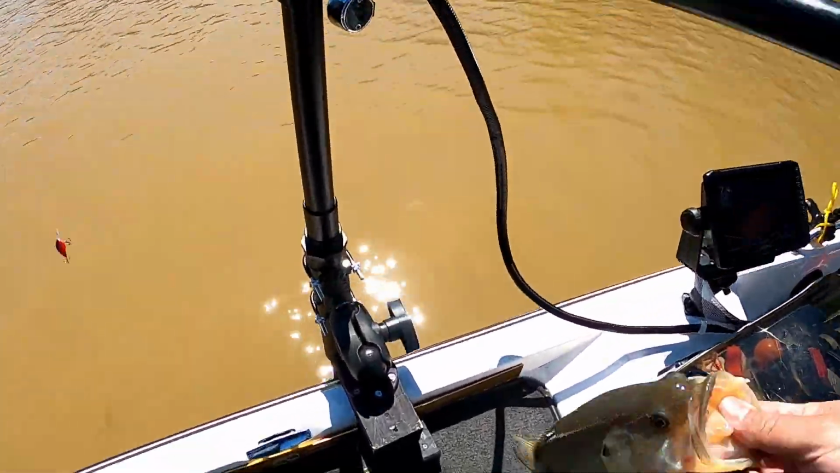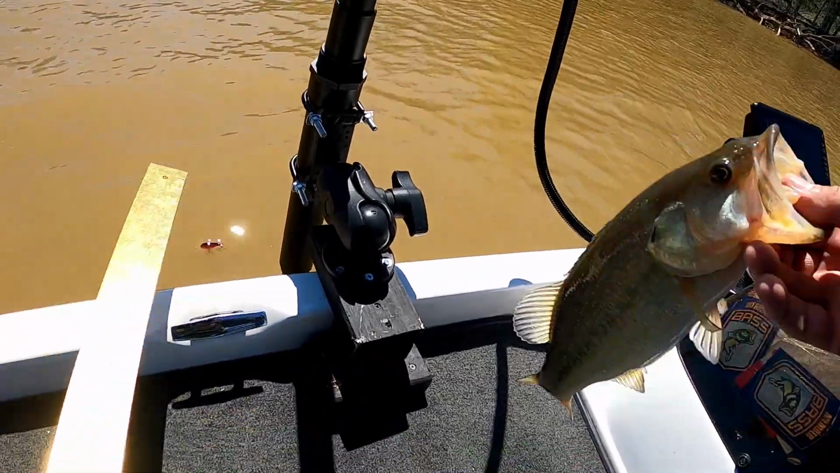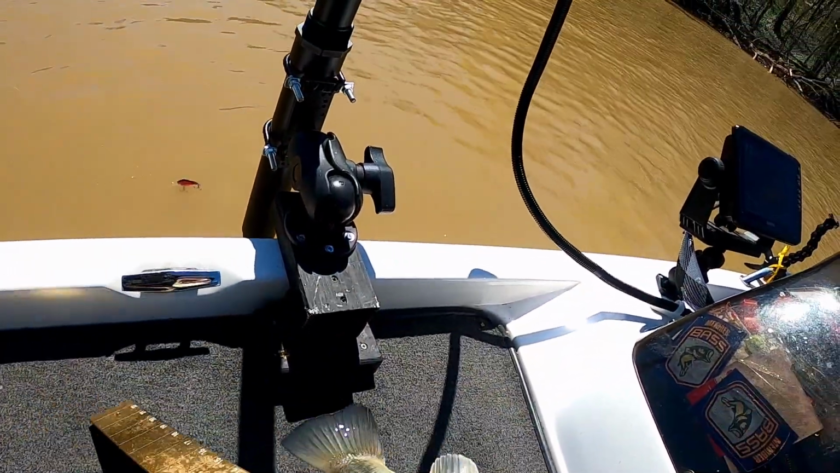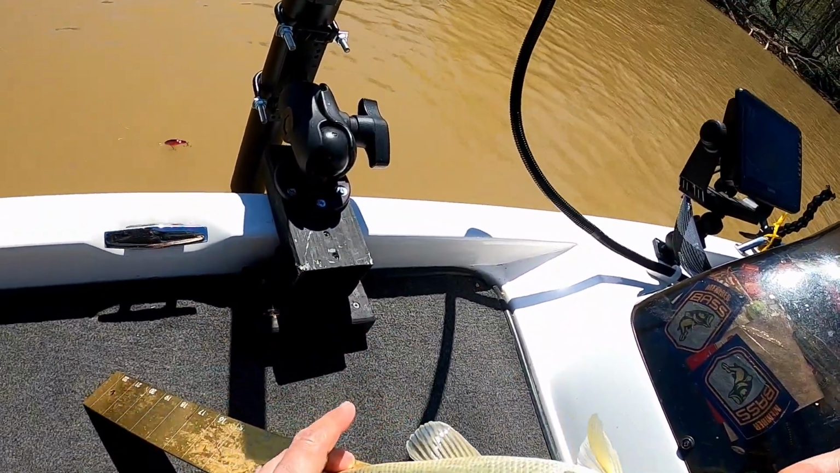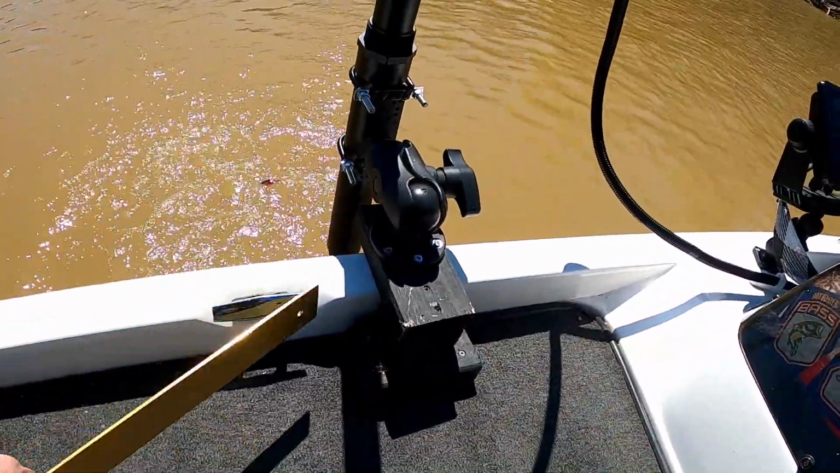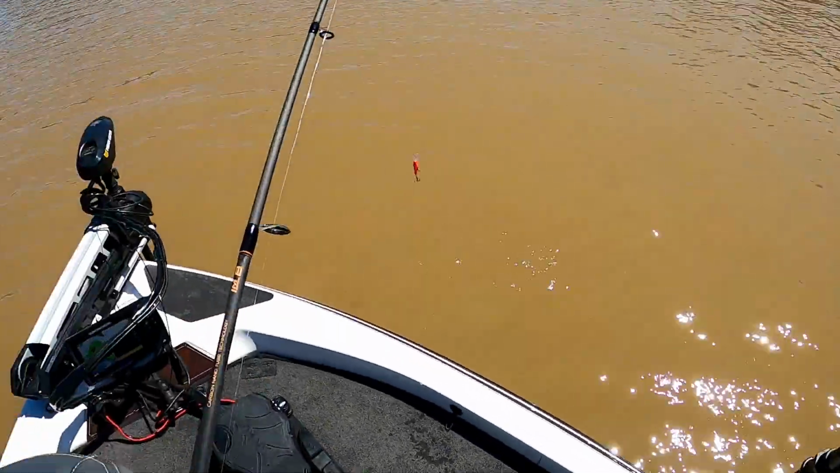I got a new home for my thing right here. He is about 12.5 inches, a couple inches too small to be a keeper.